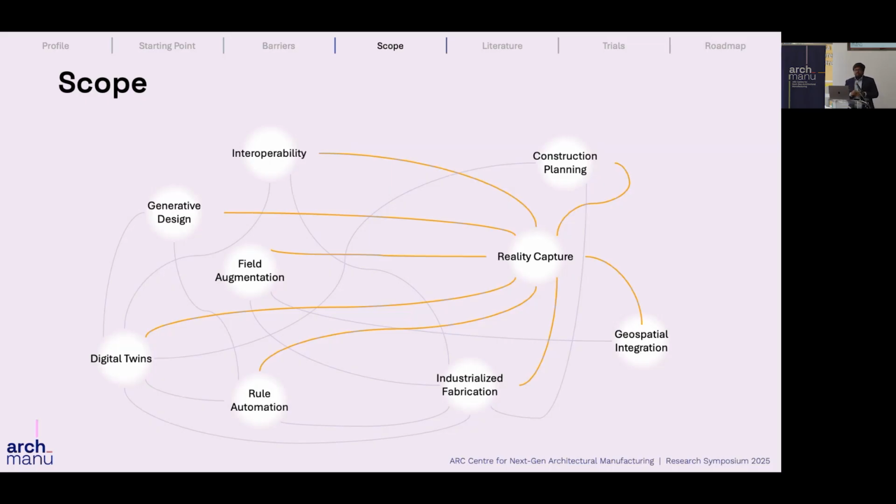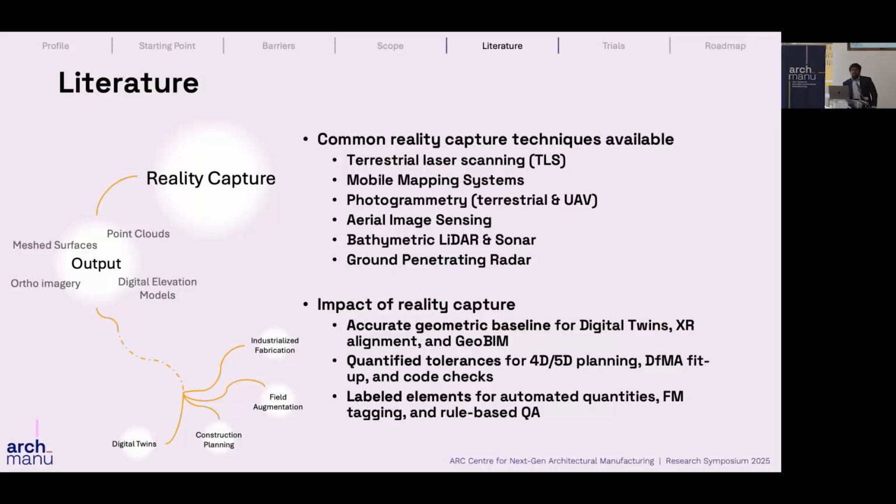And out of these different groups, the reality capture technology piqued my interest because it has the capability of feeding information to all other systems to have better outputs. So with that in mind, I went into further analysis of reality capture.